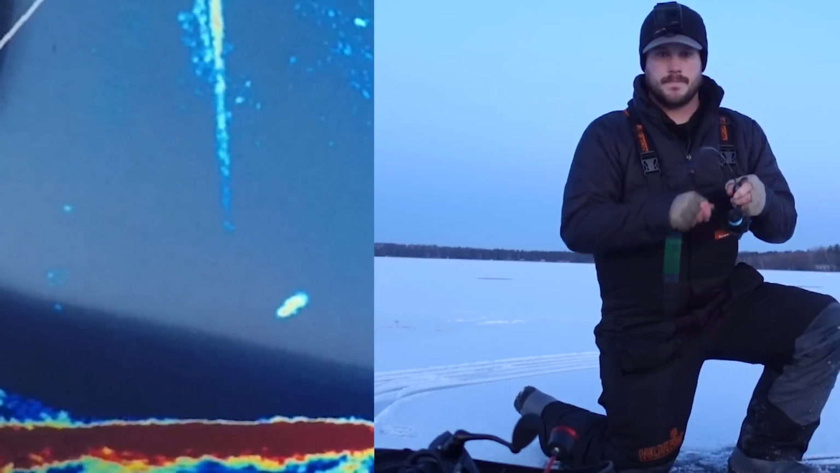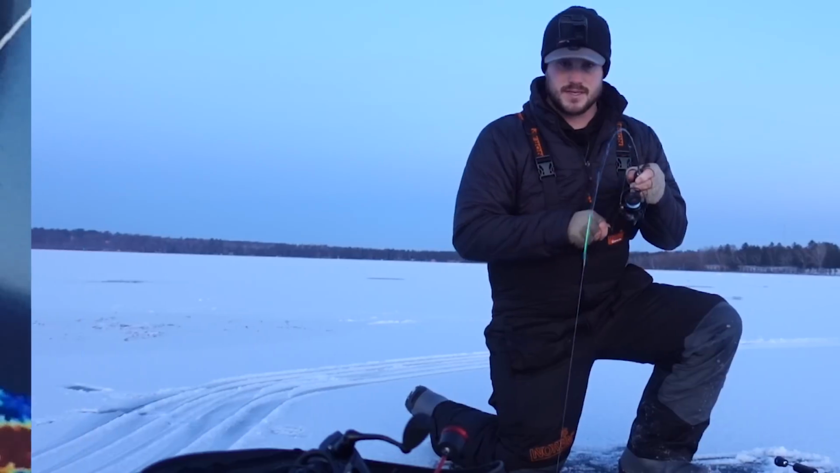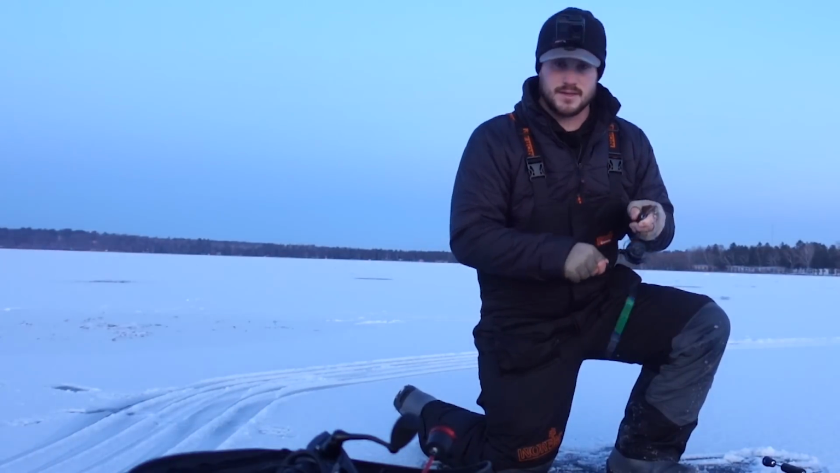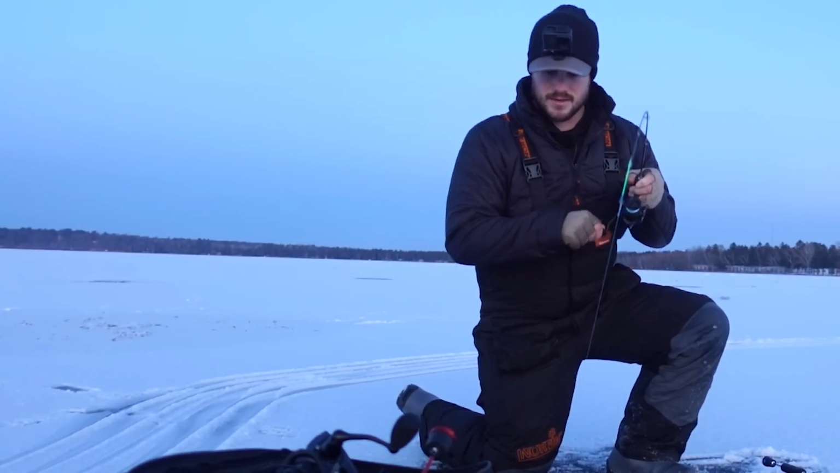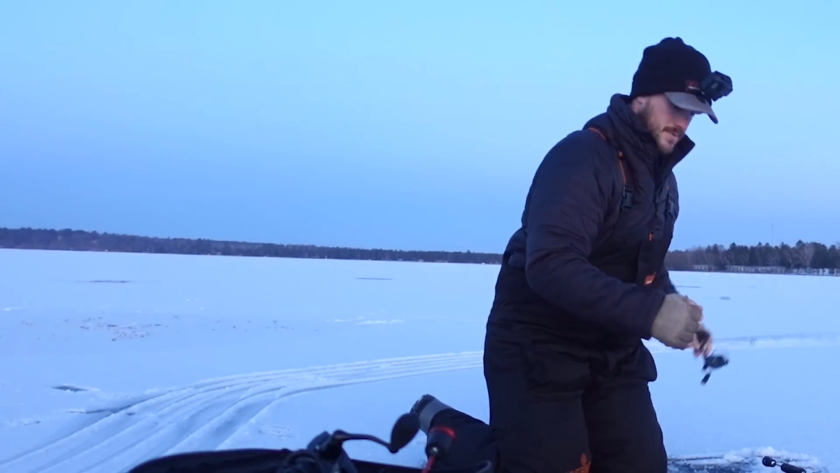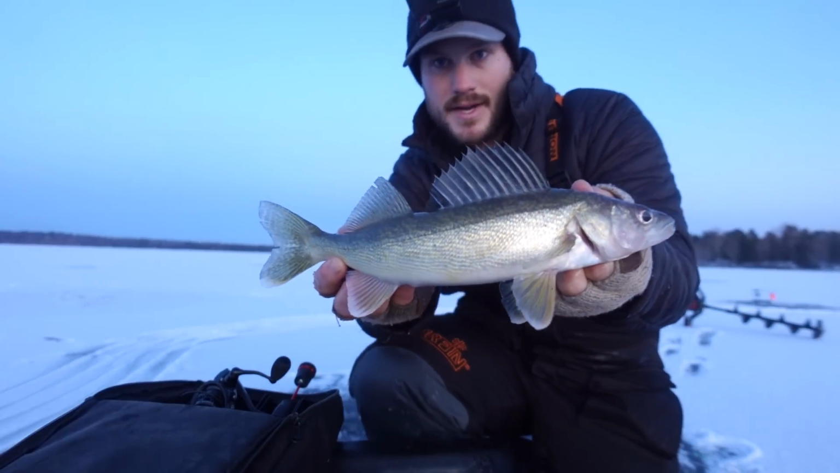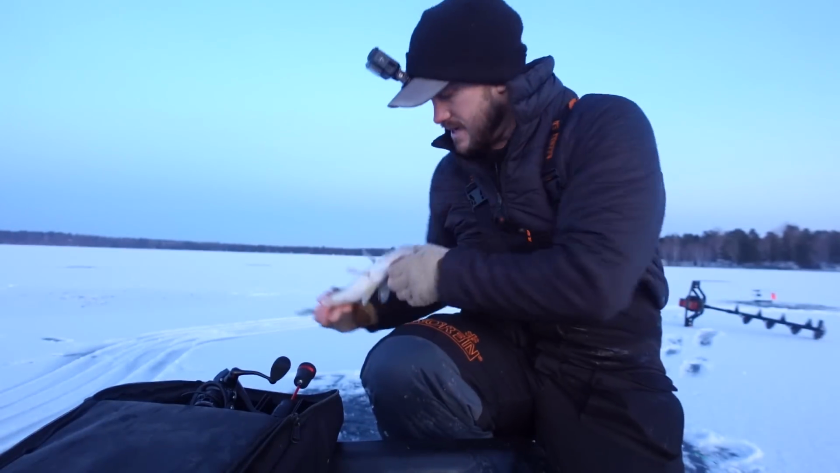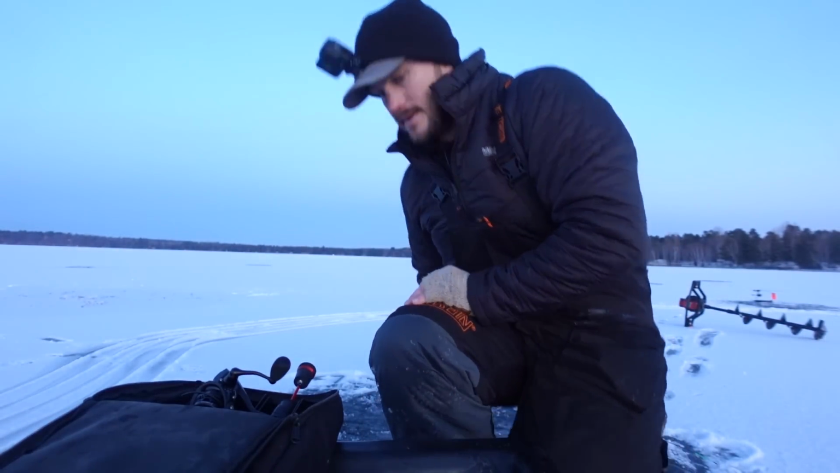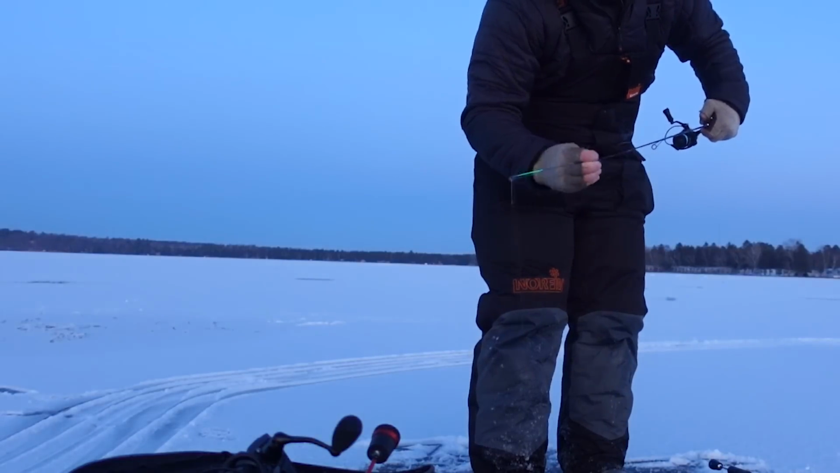There we go. Not a giant, but a touch bigger than the ones on the dead stick, I would say, or on the finicky fooler. Oh yeah. Oh, but I didn't even turn my head cam on. Not super big, but getting right close to that eater size if we wanted to keep. Man, it's not super cold out today, but line still is freezing a little bit.